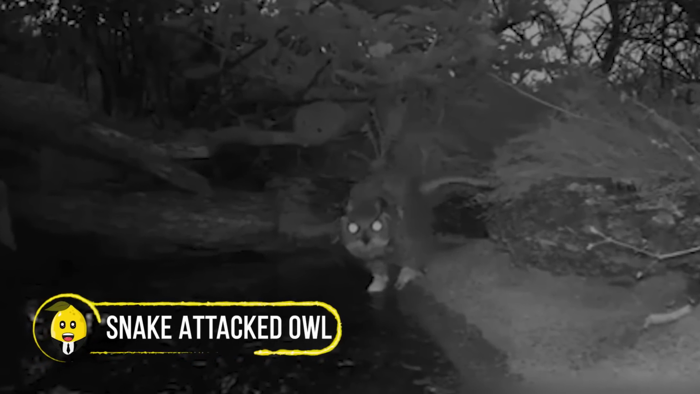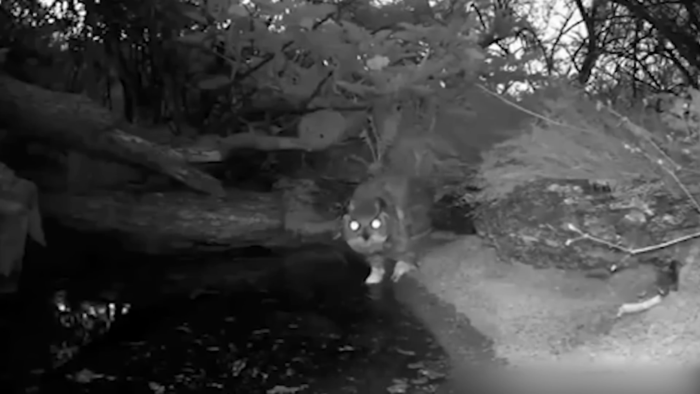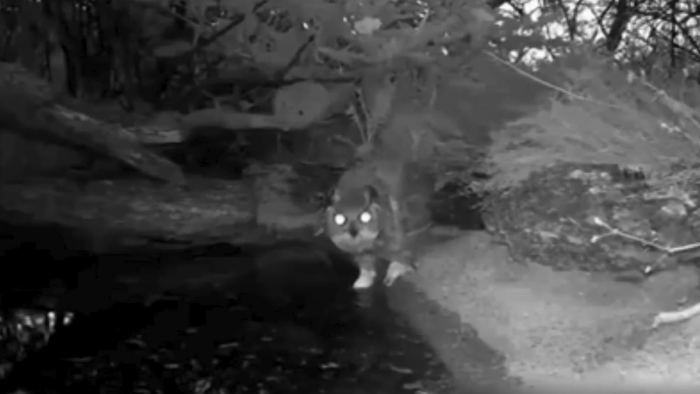Snake attacked owl. Don't blink your eyes, otherwise you will miss the strike. This stunning trail camera recorded an odd sight where a snake attempted to take down a great horned owl. The snake must have been starving. That's why it risked its life and dared to lunge upon the night bird. The nocturnal bird turned the table in a few seconds as it quickly managed to flee by non-stop claw strike and continuous flapping wings and pitching the predator into a pond.